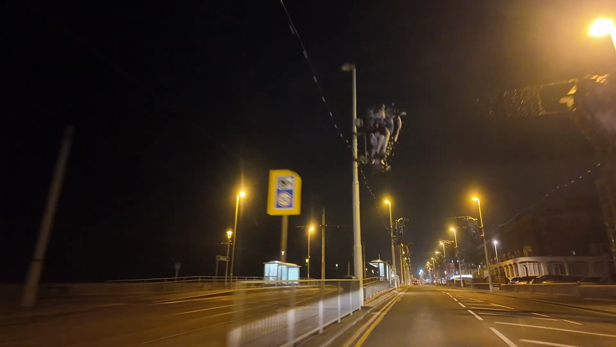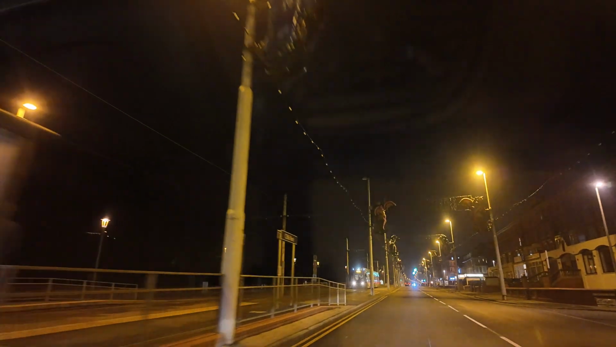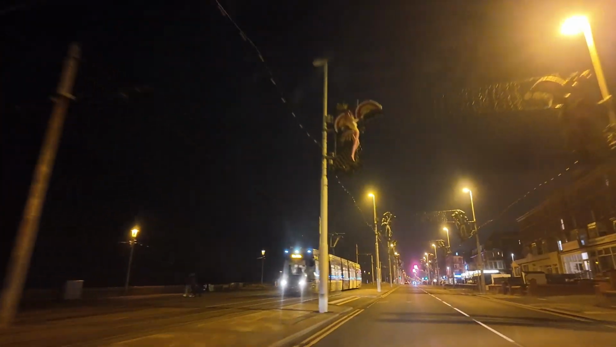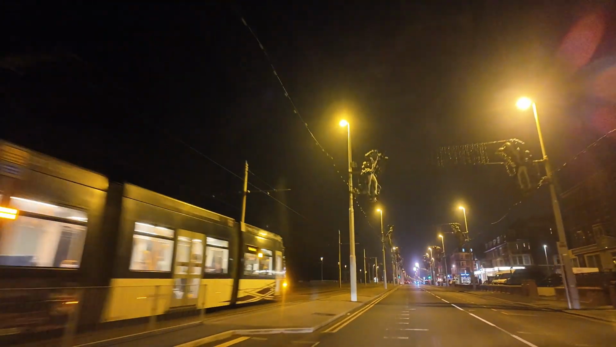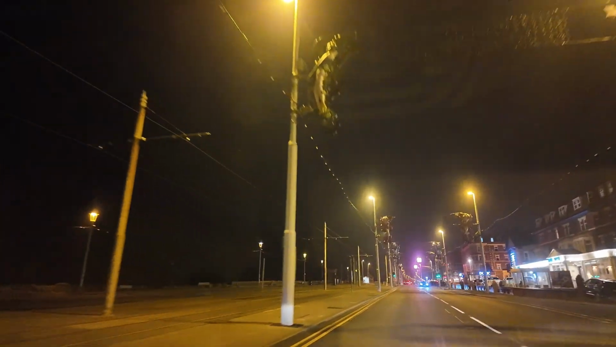So we're just by the cliffs. That's the hotel. Quite a few people in there. To be fair, this side normally is all year round. Once you hit the north side like this, it's all year round.